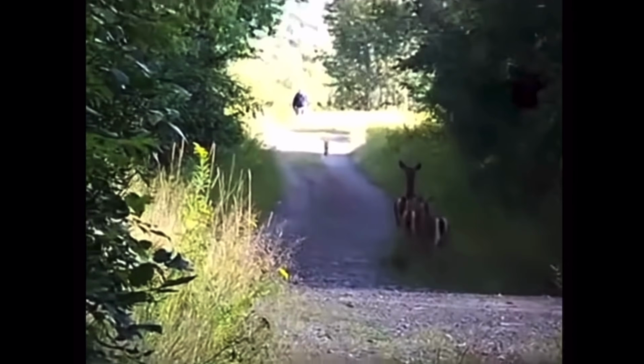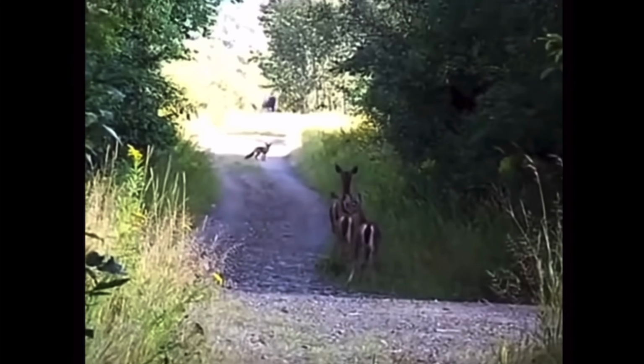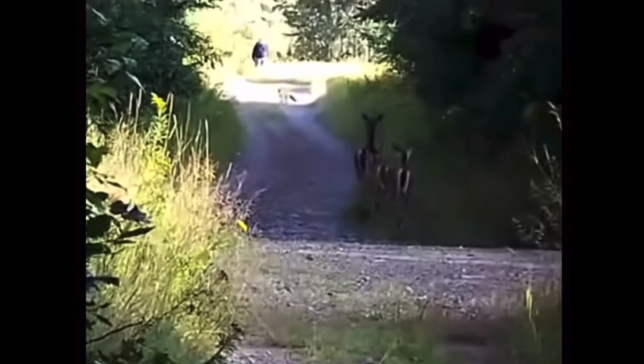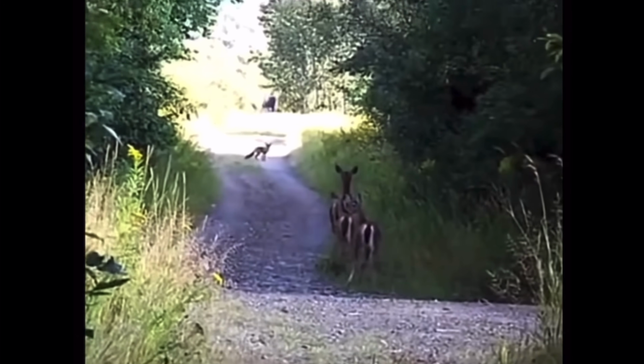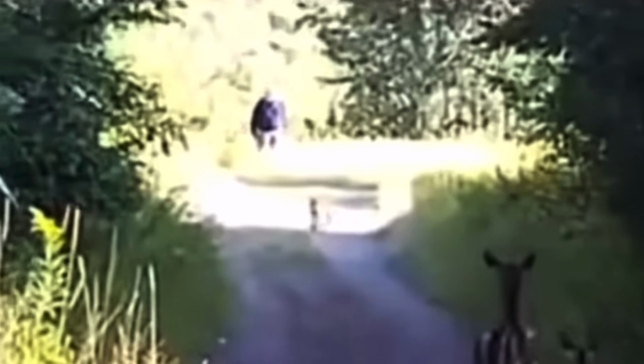However, skeptics argue these claims. They believe the supposed Bigfoot is not a Bigfoot at all. They think it's just a large person who walked out onto the path like this. But why is he acting and walking strange then? Some say you can see that the man is just wearing a dark sweatshirt when you pause the video and zoom in.